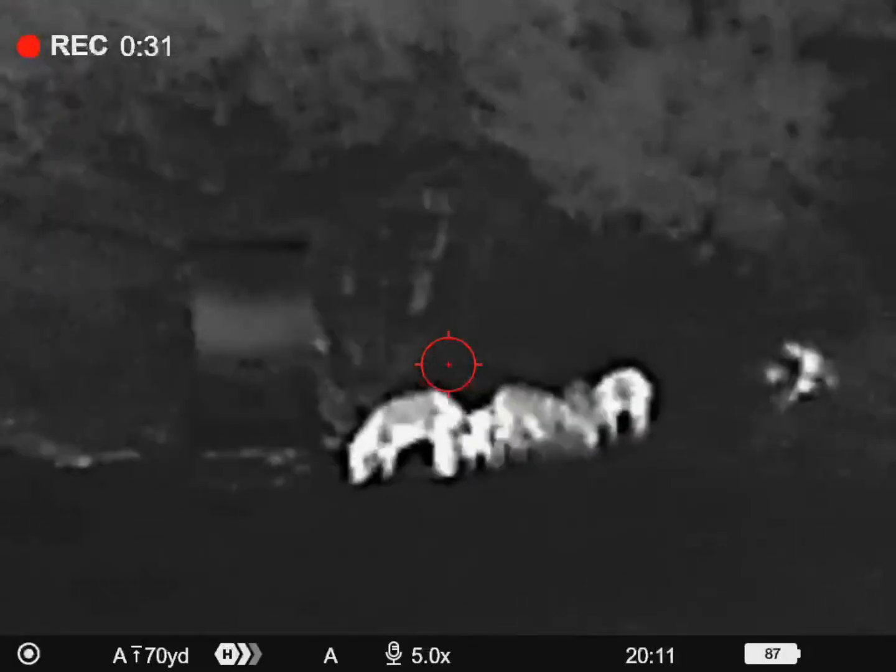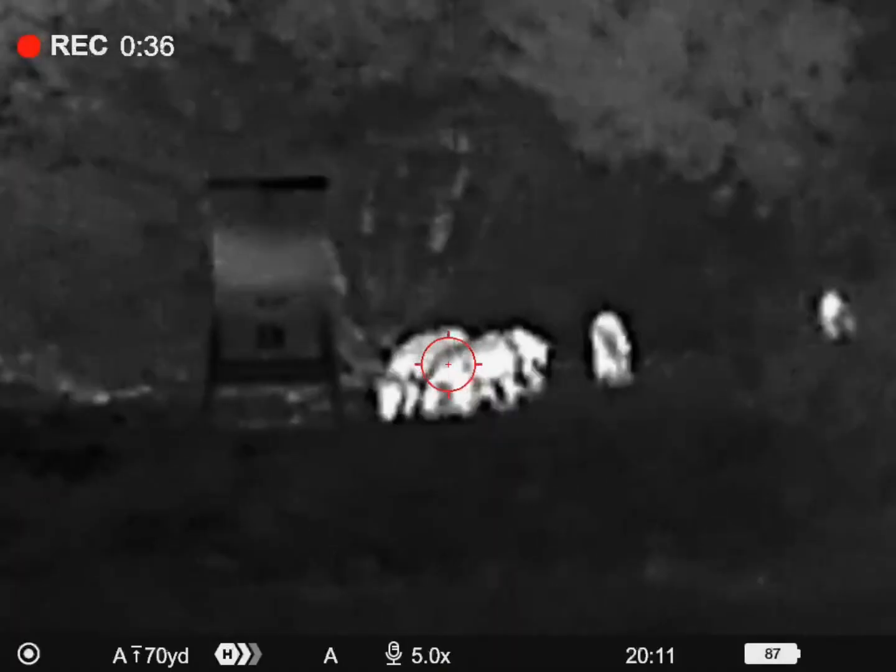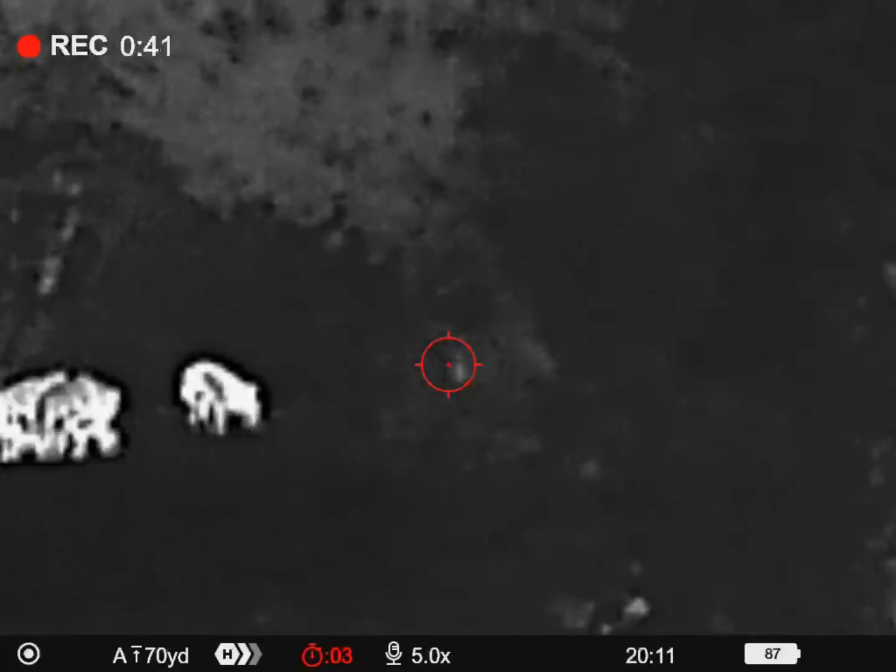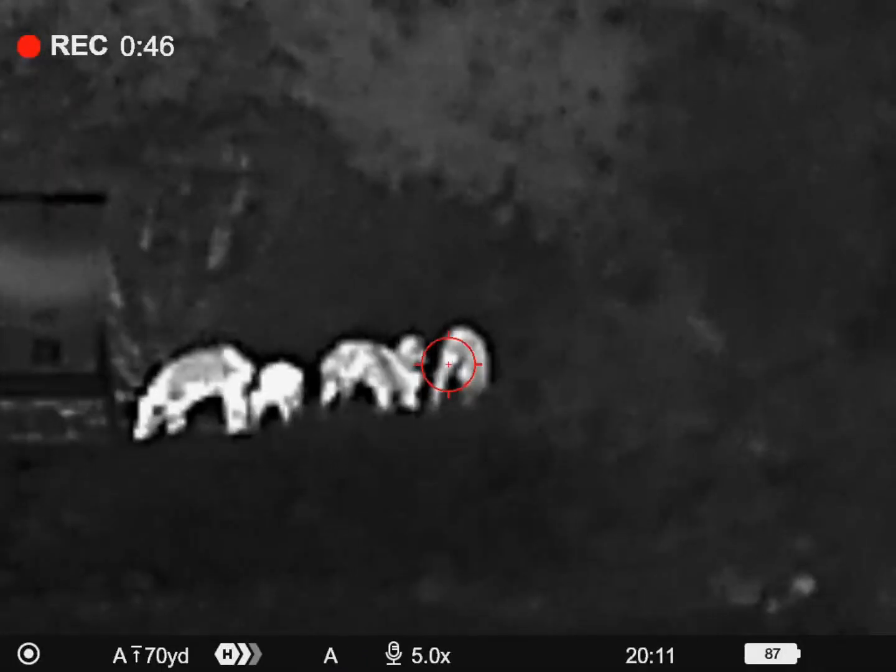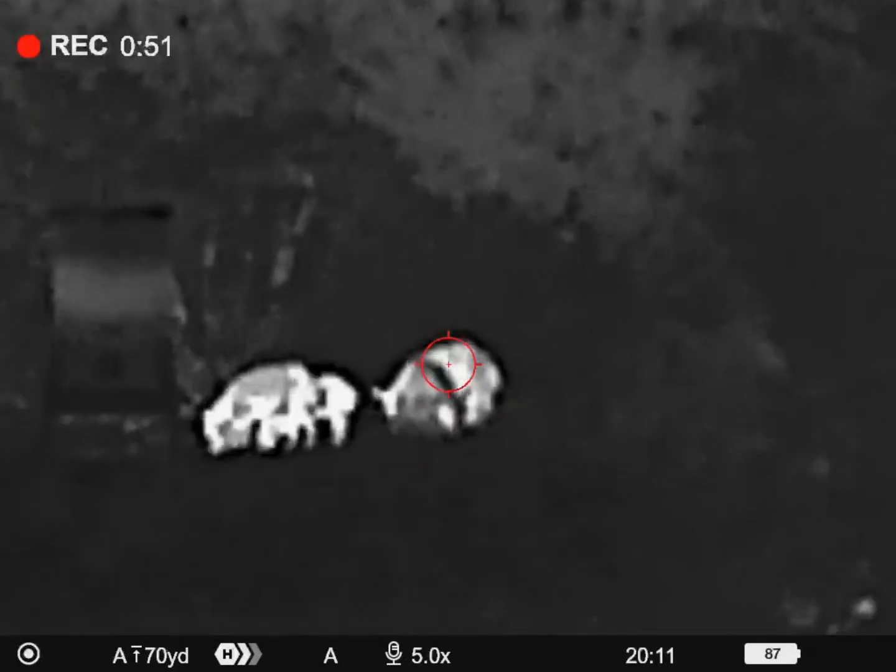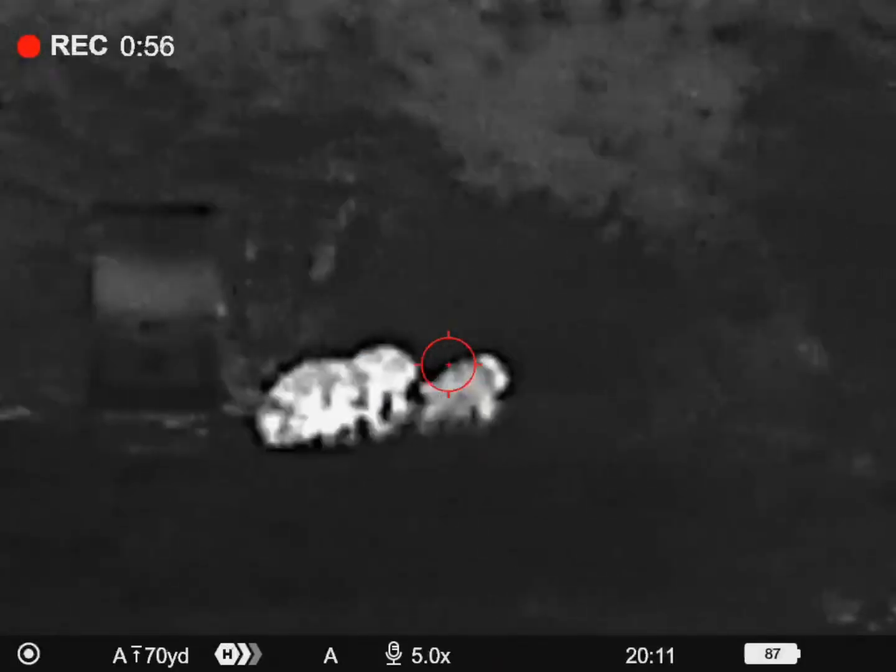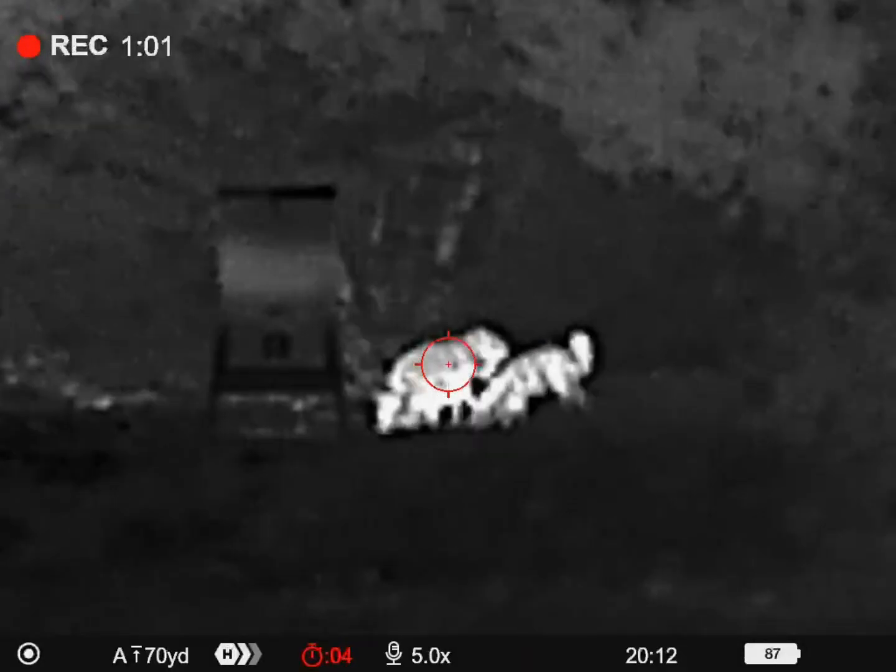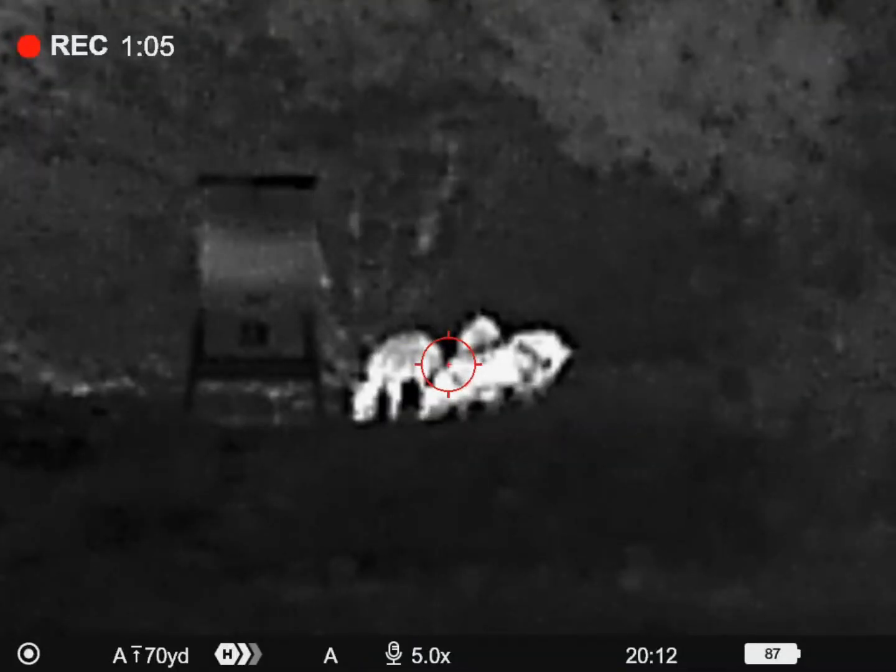And once again, on the Pulsar scope, you'll see that every once in a while the scope will have to go through the nuke process. In this case, it's got 4 seconds to go, and then everything will freeze up on you. And you can set these scopes to manually nuke. I tend not to do that down here, especially if we've got a lot of heat and humidity. Humidity tends to impact the quality of the image quite a bit down here in South Texas.